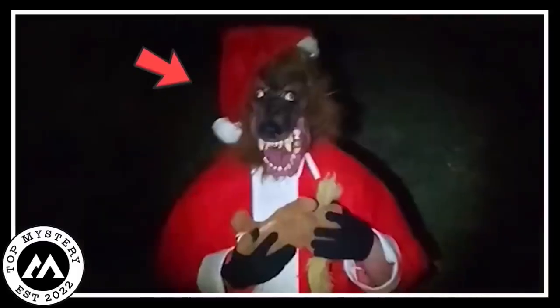Oh my! The camera caught this not-so-normal Santa under its bright light. The werewolf had a grip on a little toy, a puppy. Strange, huh? A big scary werewolf playing with a tiny puppy toy. The video made me wonder, why is the werewolf pretending to be Santa? And why is it acting hungry for a toy in the middle of the night? It's like mixing up things that don't usually go together.